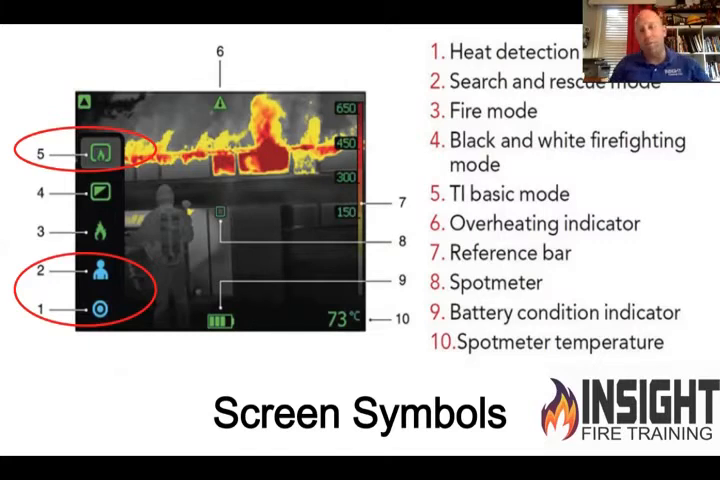Okay. Option 1, heat detection mode, is a great mode for when they call you in the middle of the night, you smell something burning in the house, but don't have any visible smoke or fire. It outlines anything that's hot in red. It's not really color temperature correlative, it just makes it red, so it helps you see the difference.